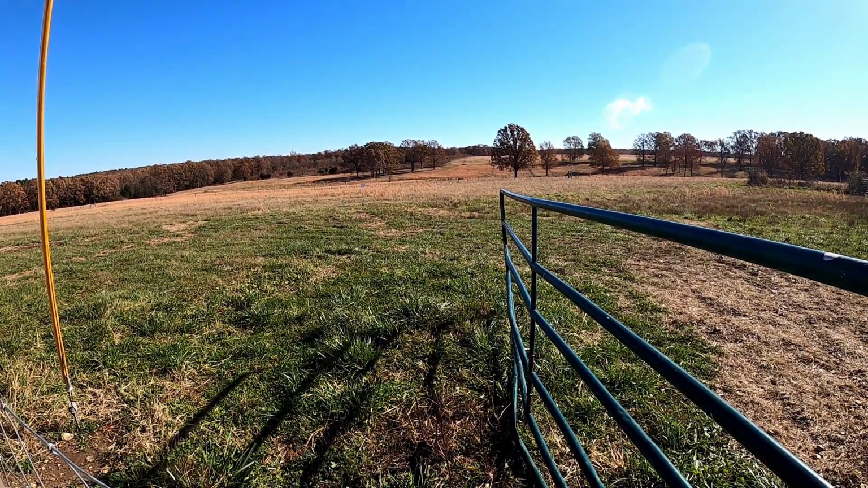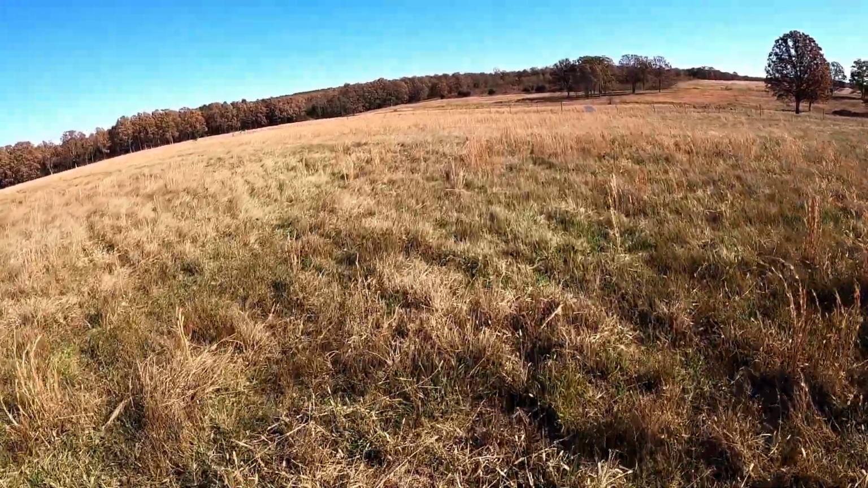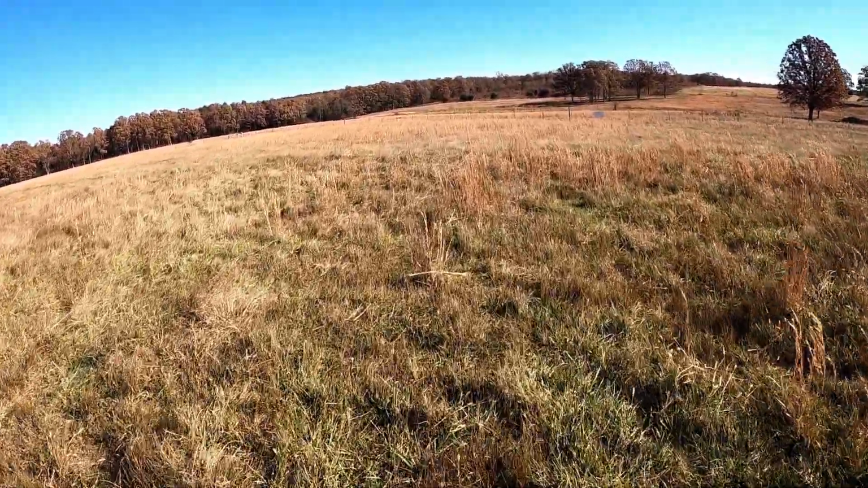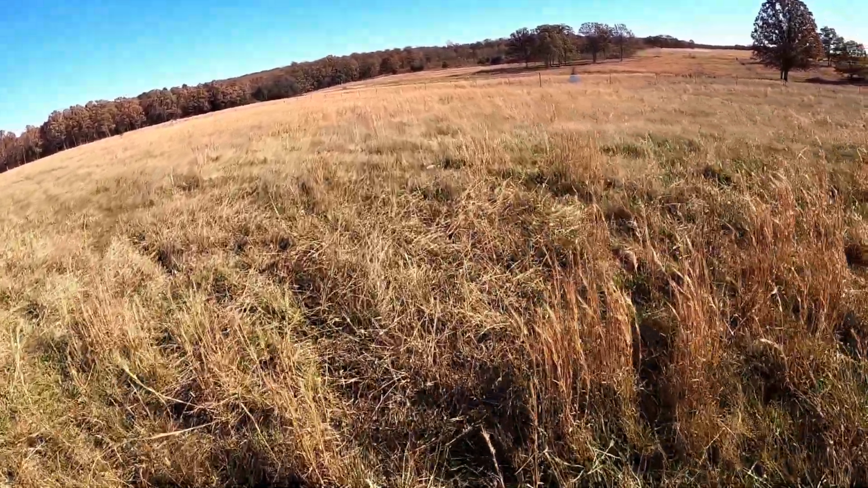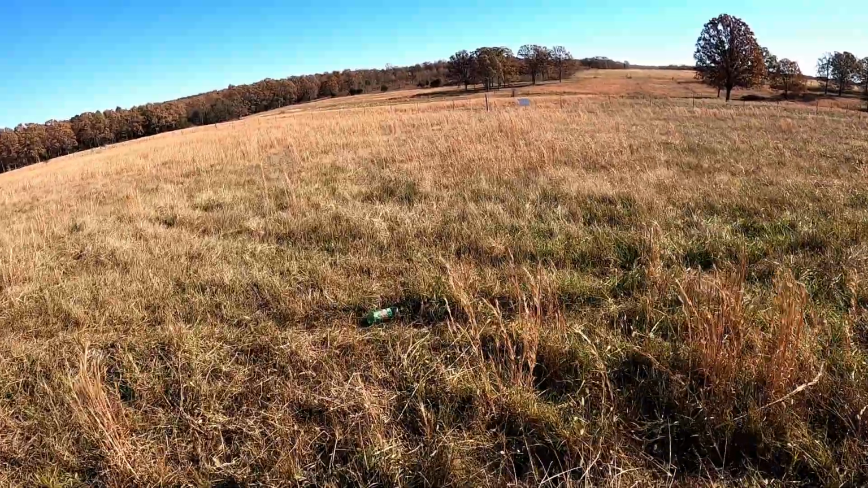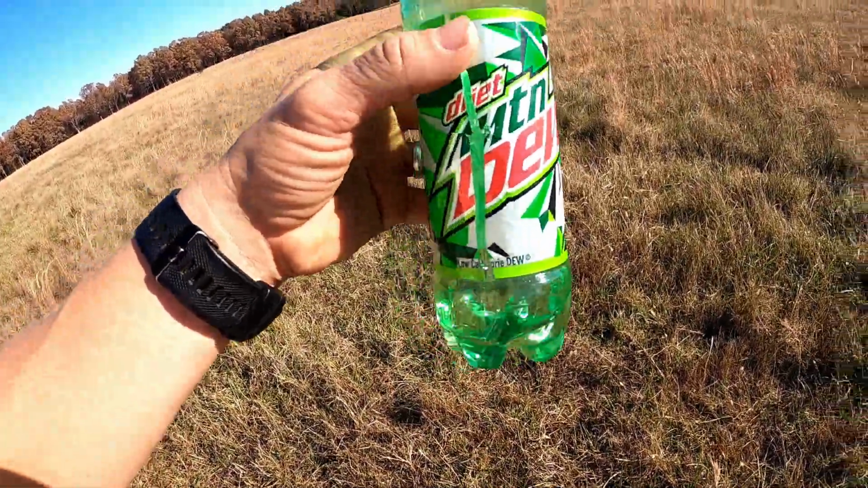However, let's walk down there and see, because we aimed dead center on every target. So our first target, which was 48 yards, is right here. Aimed dead center. And for reference, there is a pretty good crosswind. Well, actually, aimed dead center and hit dead center.